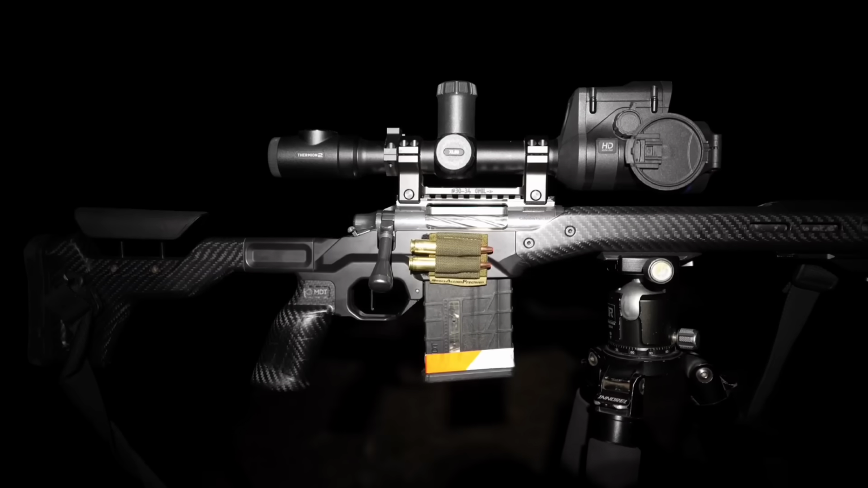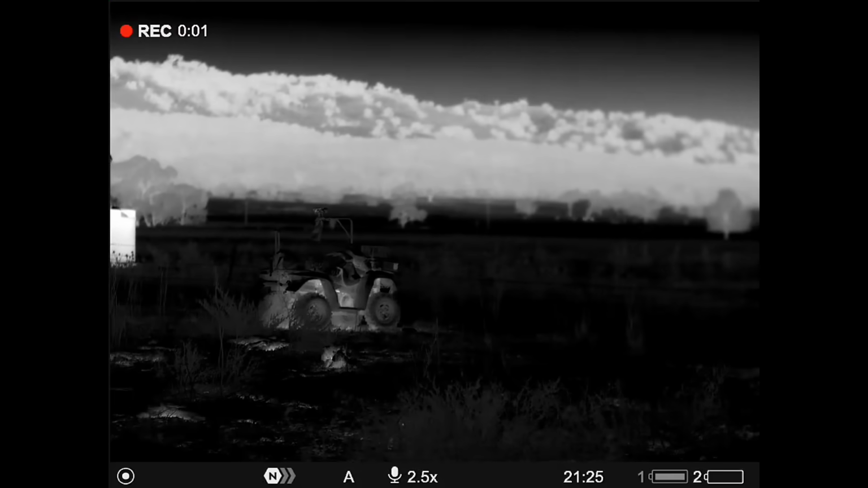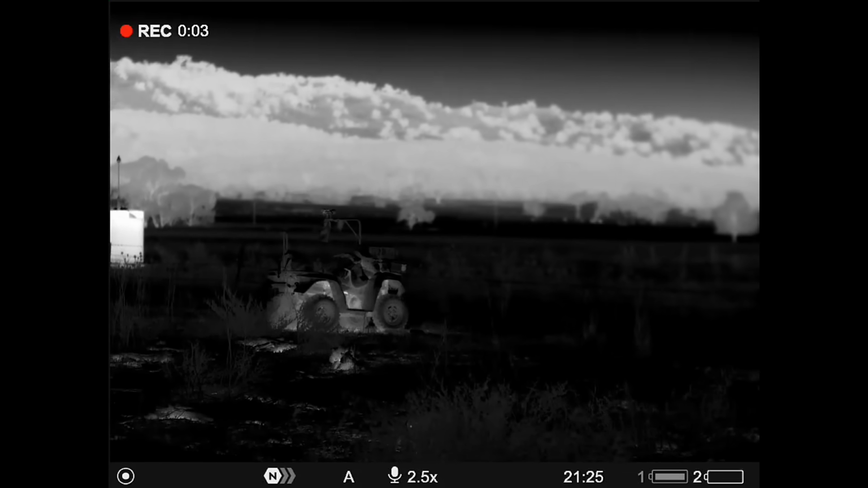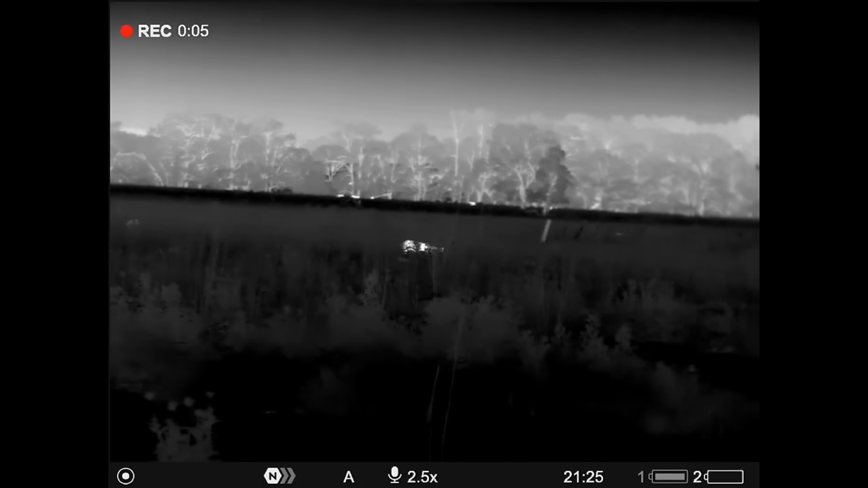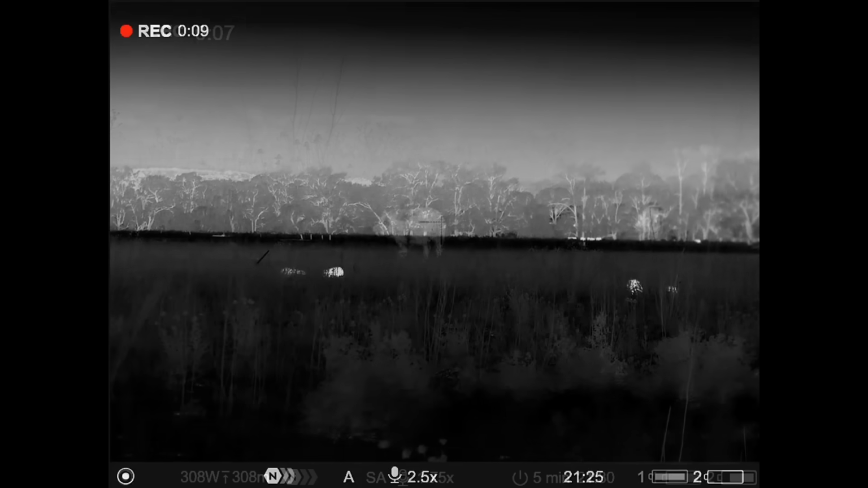So far so good, this Thermion XL50, it's working very well indeed. I've just been for a big walk. You can see there the quad bike's cooled right down. And there's pigs 75 metres away, cheeky buggers.